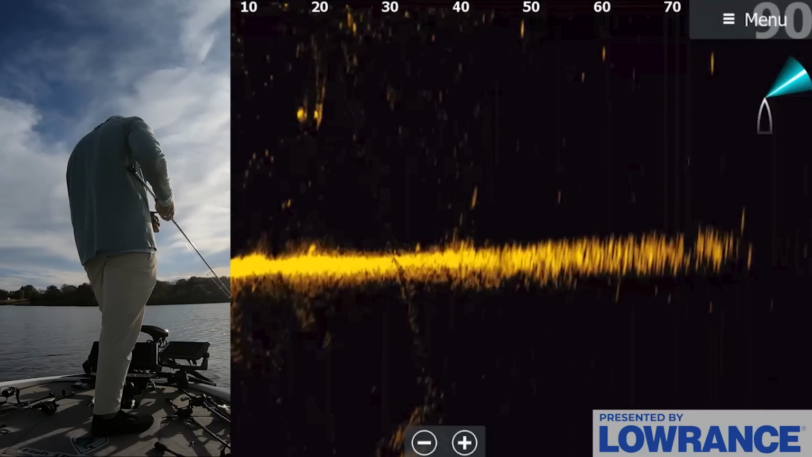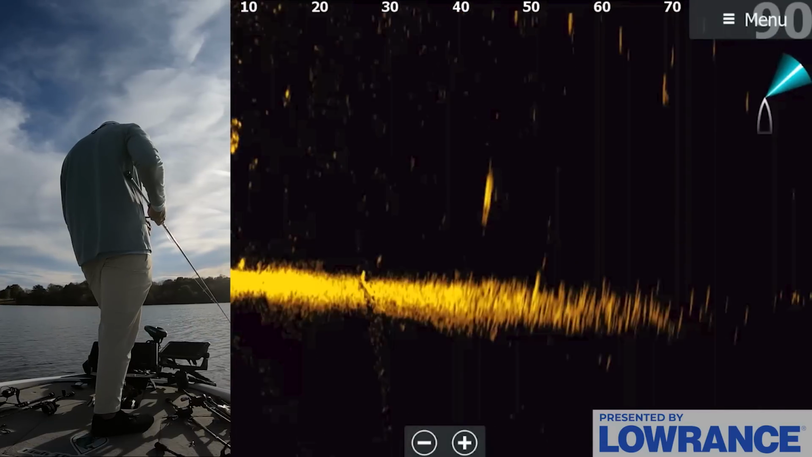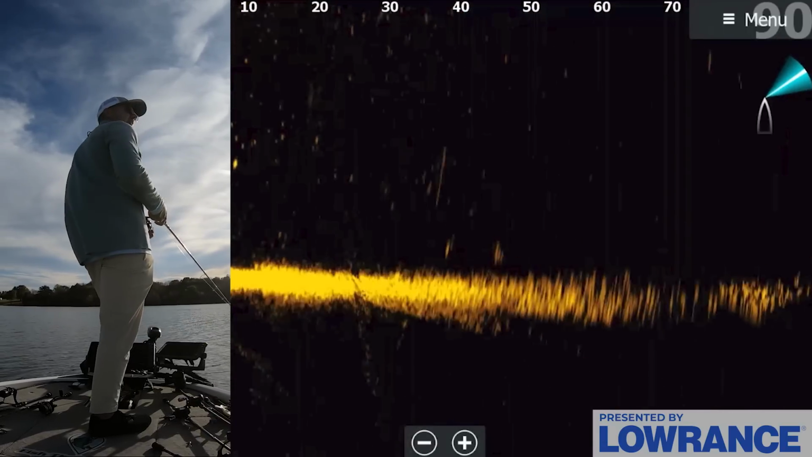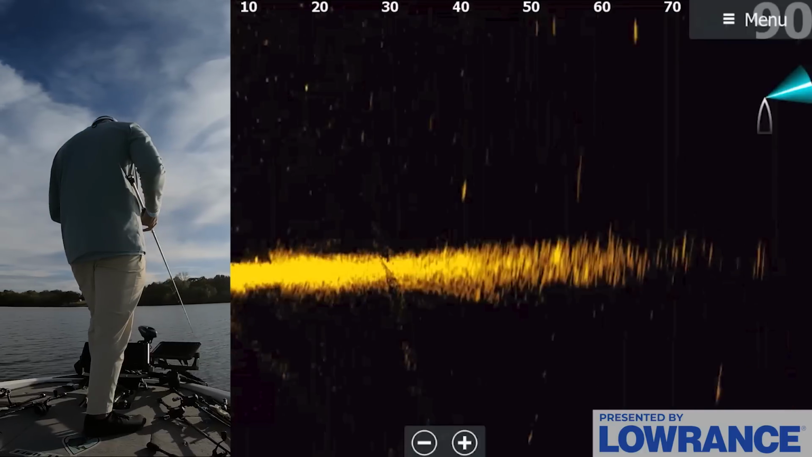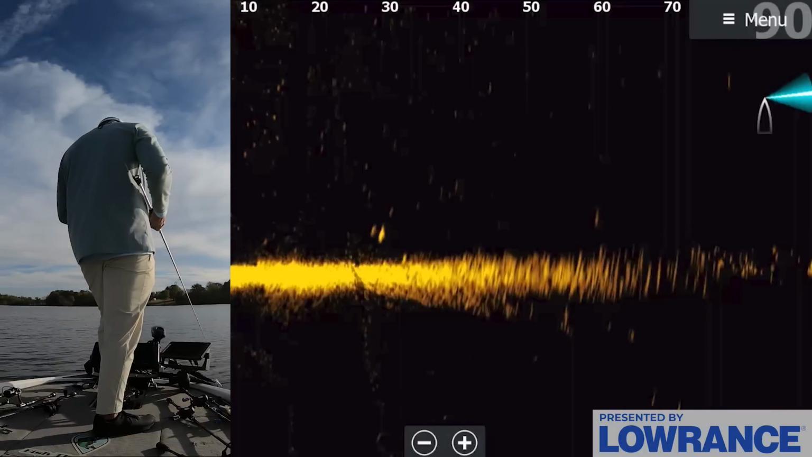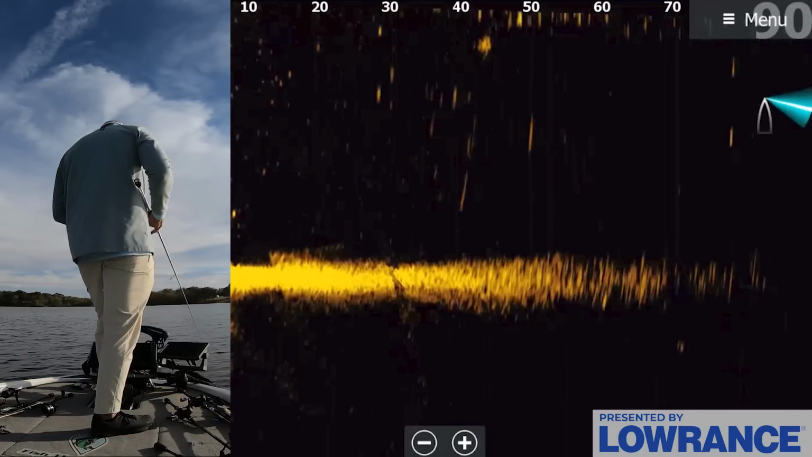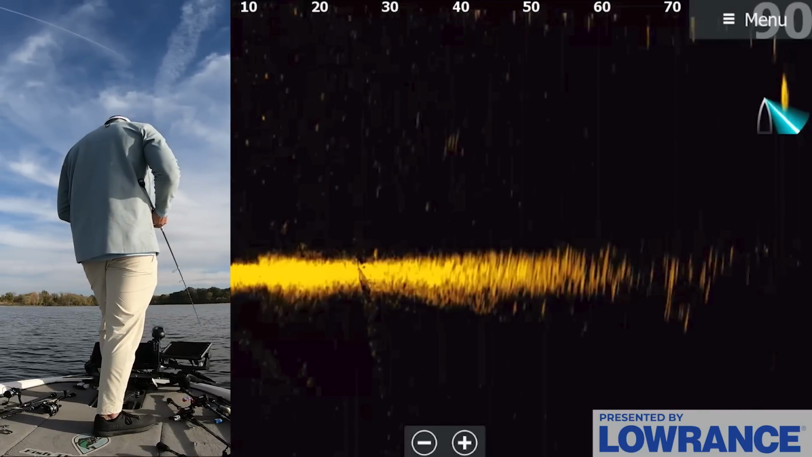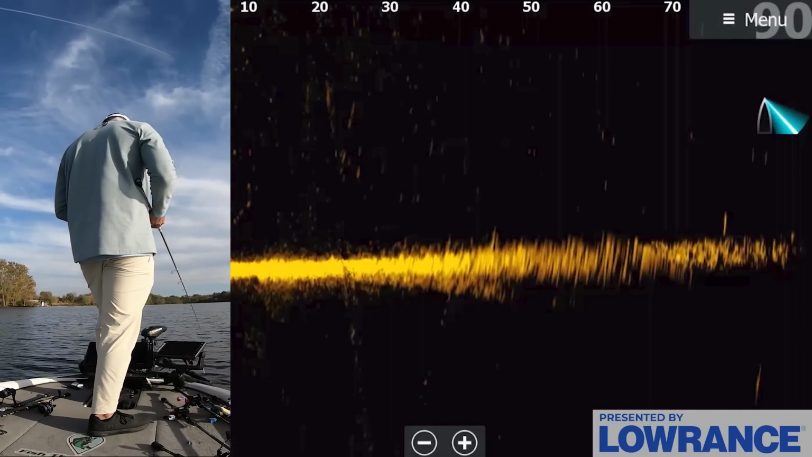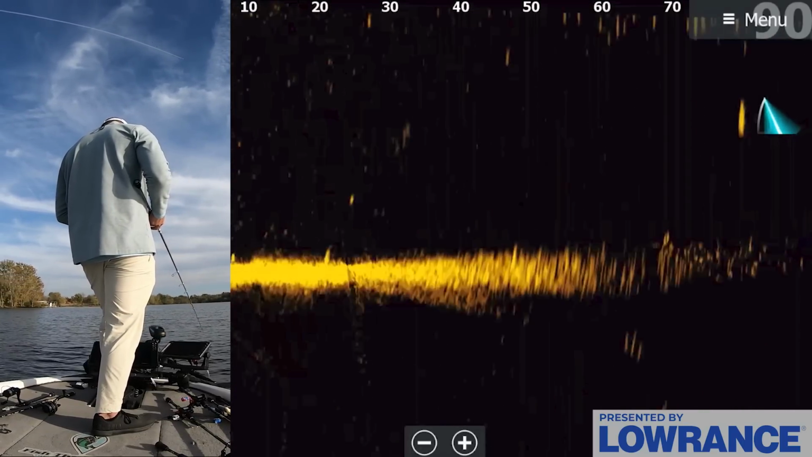Where'd they go? They're underneath the boat right now. Not good. Okay, well that was at least a wad. That's kind of what we're looking for. We're back towards where we marked one of our first waypoints. So that was a school of like 7 or 8 of them. I just missed the cast on them, which is typical for my experience fishing this way.